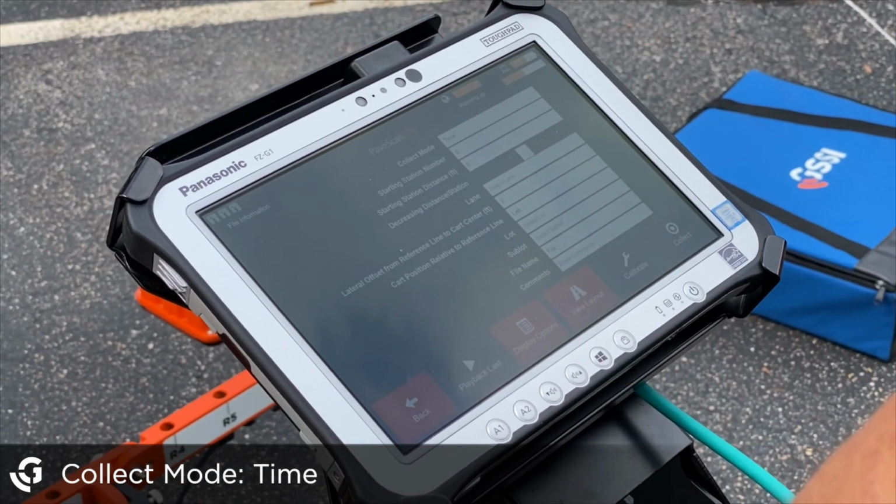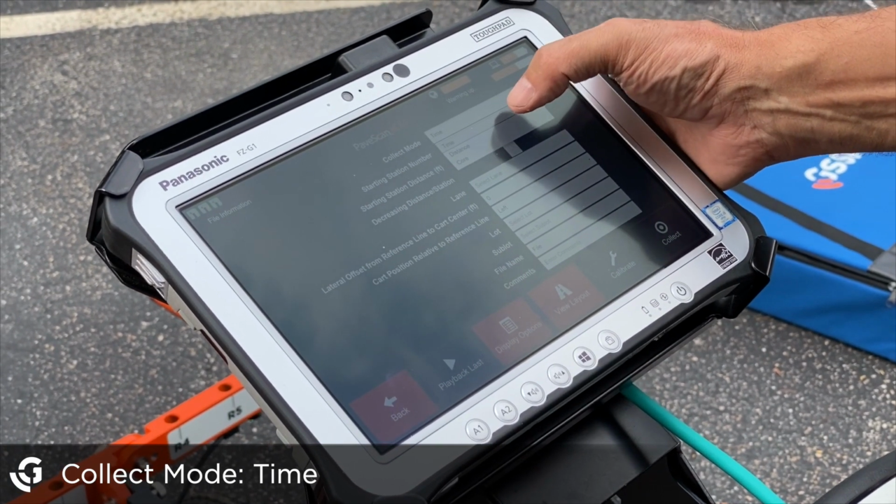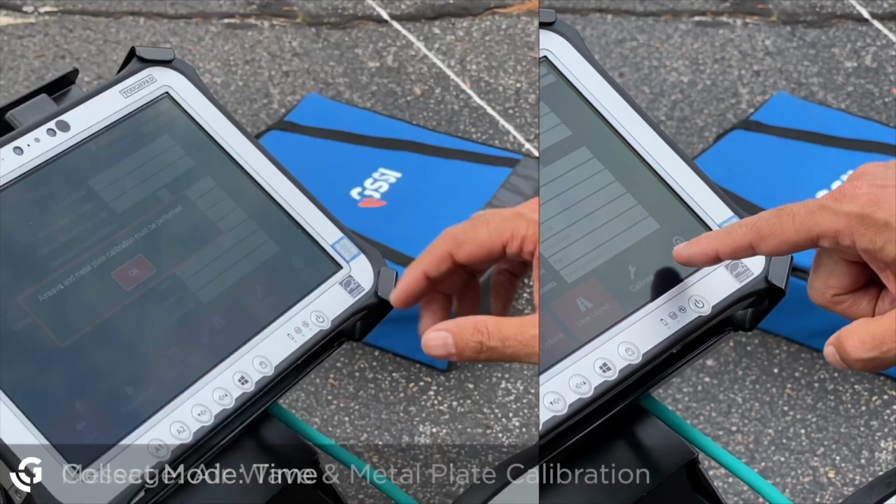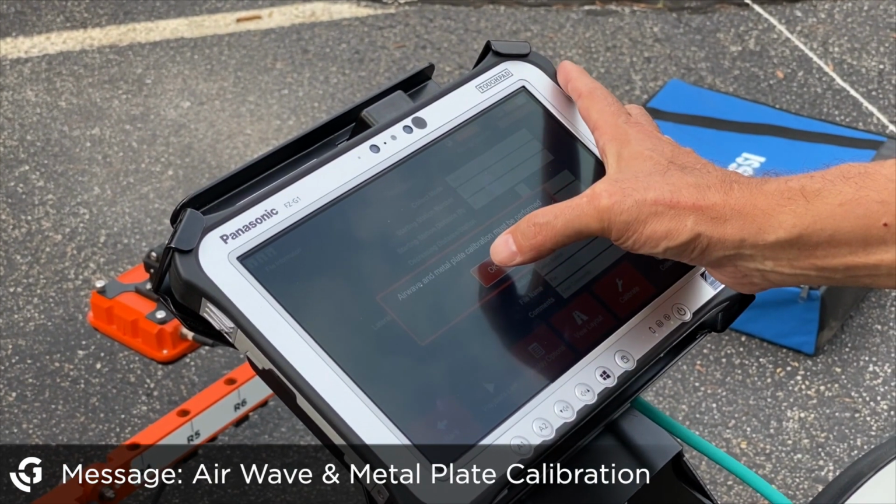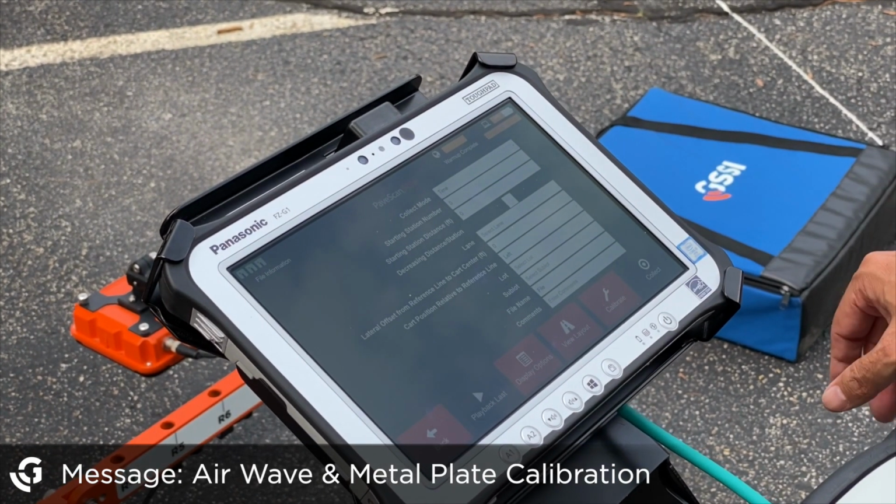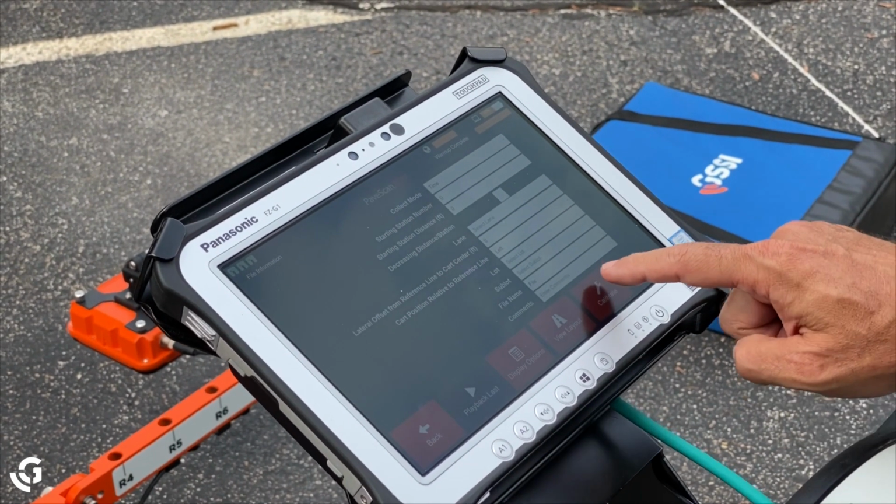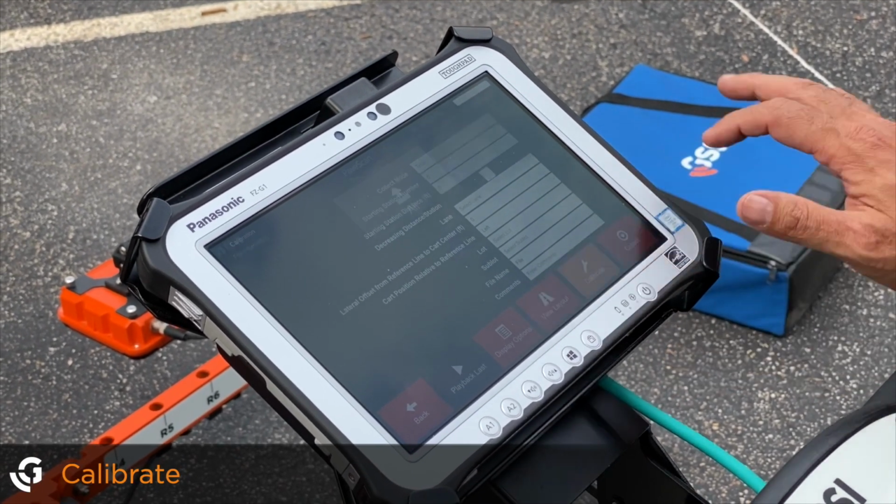Just to do a simple calibration here, I'm going to go through this. And again, it doesn't matter with any of this here. There's no file name for calibration. A message does pop up that I have to do an air and metal plate calibration. Again, whenever you begin new projects, it is going to tell you that, and anytime you need to do one, it will again tell you that. So I have Calibrate highlighted here. Collect is still not highlighted because I can't collect any data until I do this calibration.